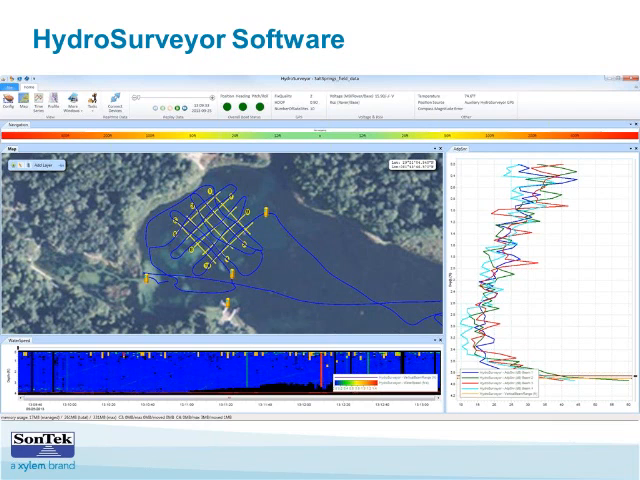There's also an RTK option that SonTek offers. In that case, we offer you an RTK base station that you would set up on shore, and the accuracy of that is on the order of 2 to 3 centimeters. Those correctors are sent via a radio link between the boat and the base station. And the same GPS setup can be used whether you're using RiverSurveyor or HydroSurveyor. You can get either kind of GPS. Did I cover that one? Yeah, you covered that well.